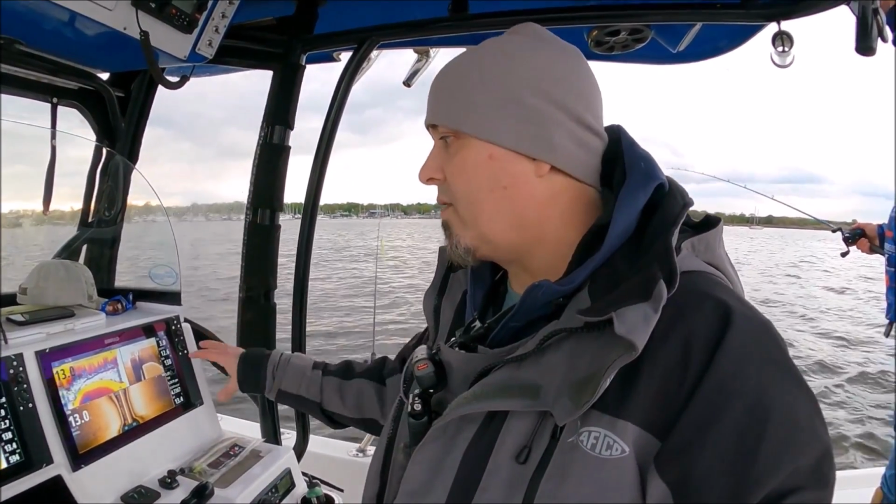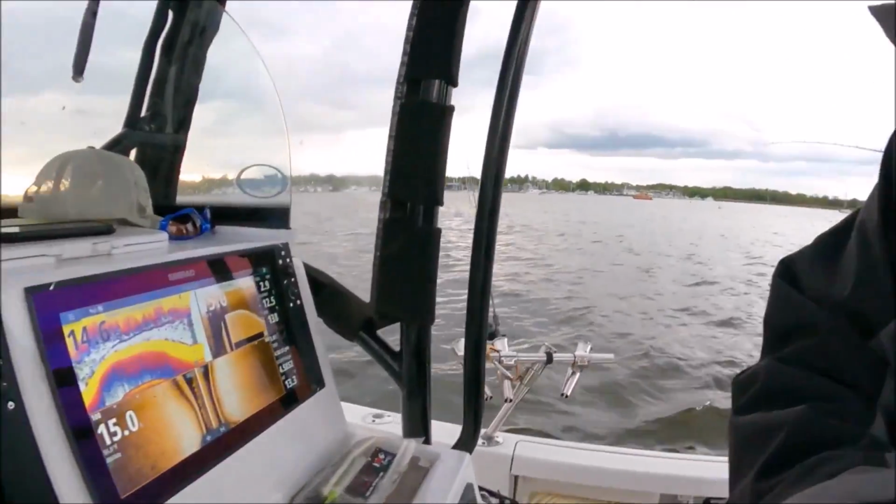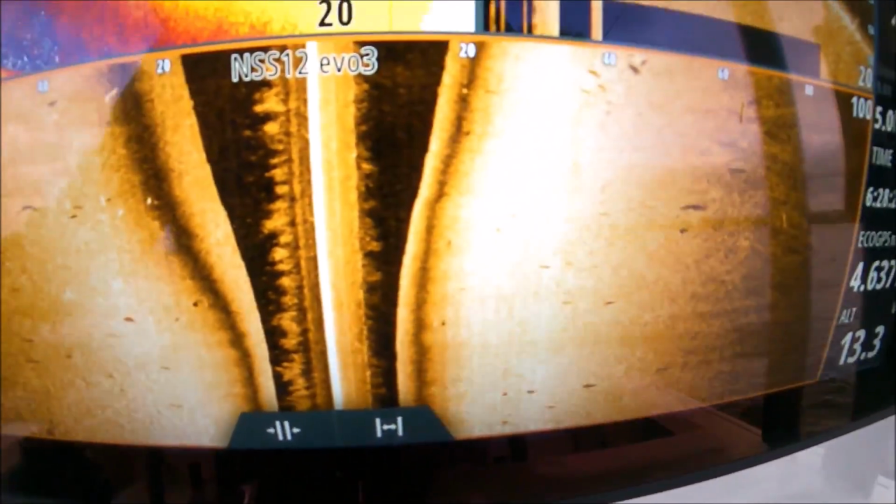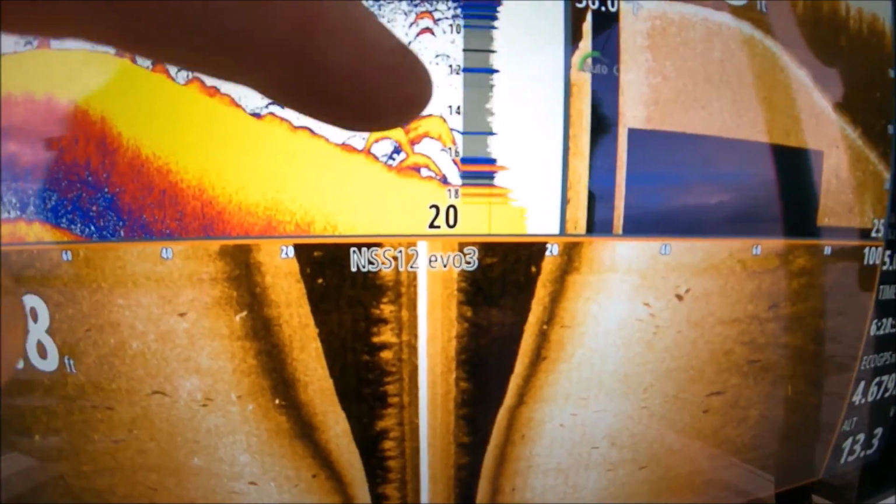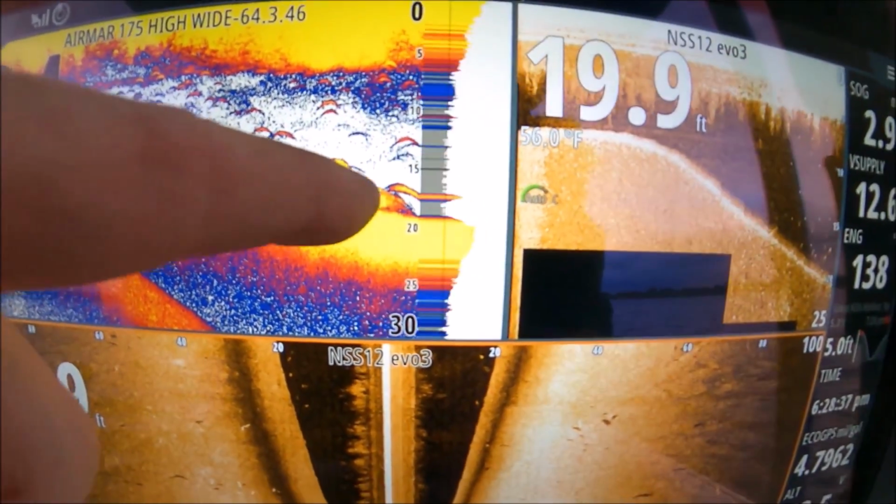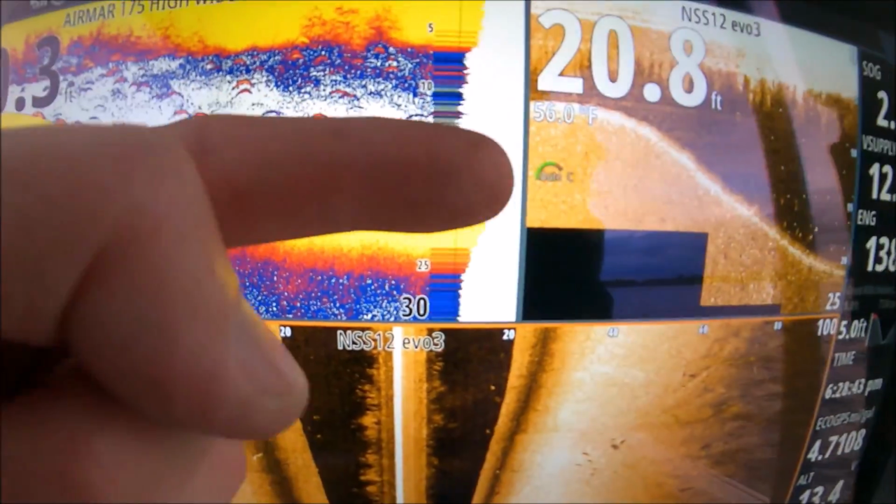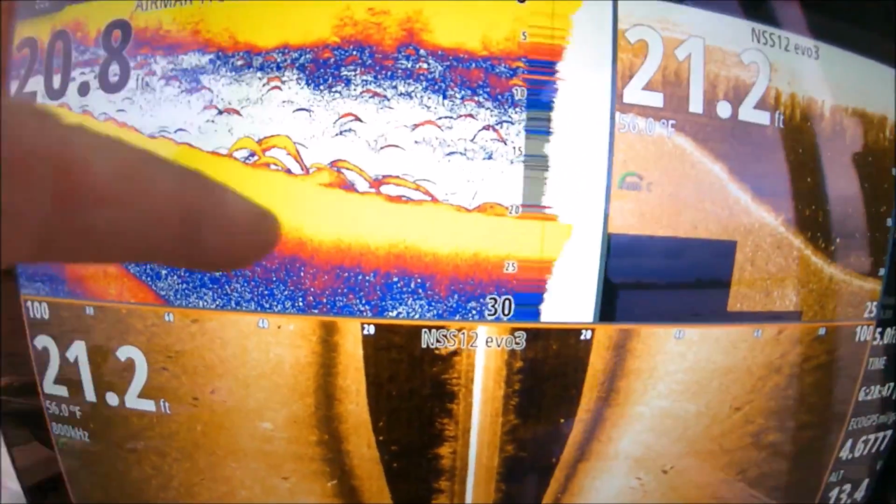But we're not only seeing the fish on that hump, they're actually spread out as well. So we're coming down the hump, and you can see we're still seeing some around the bottom, and you can see those marks right there. Stripers a little bit on the bottom. Right when the hump flattens out, that's where the thick concentration is. That's what they're related to, that little bottom of the hump, right where it goes from the ledge dropping off to the flat bottom.